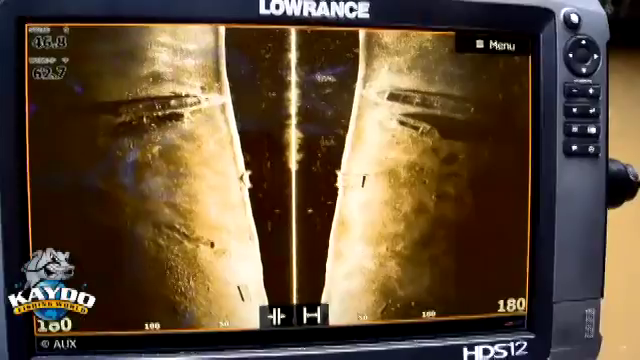Just to show you guys how detailed the image really is on the side scan, if you zoom right in there, you can see that there's a sunken yacht sitting right there. Now that is because the ping speed, as I explained before, is a far greater return. Now you can actually see some bait fish sitting around here, and if you click on it and zoom in, you can see that they're sitting in that mid-water column.